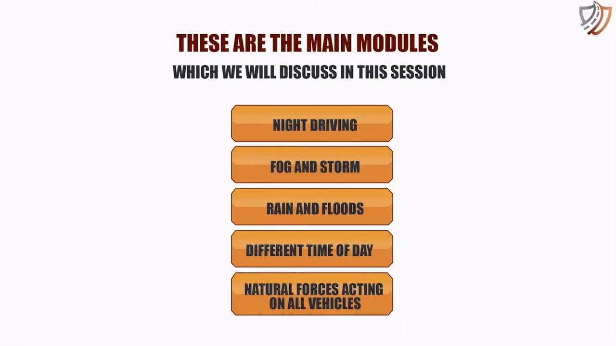These are the main modules which we will discuss in this session: night driving, fog and storm, rain and floods, different times of day, natural forces acting on all vehicles. Let's discuss how to drive safely at night.